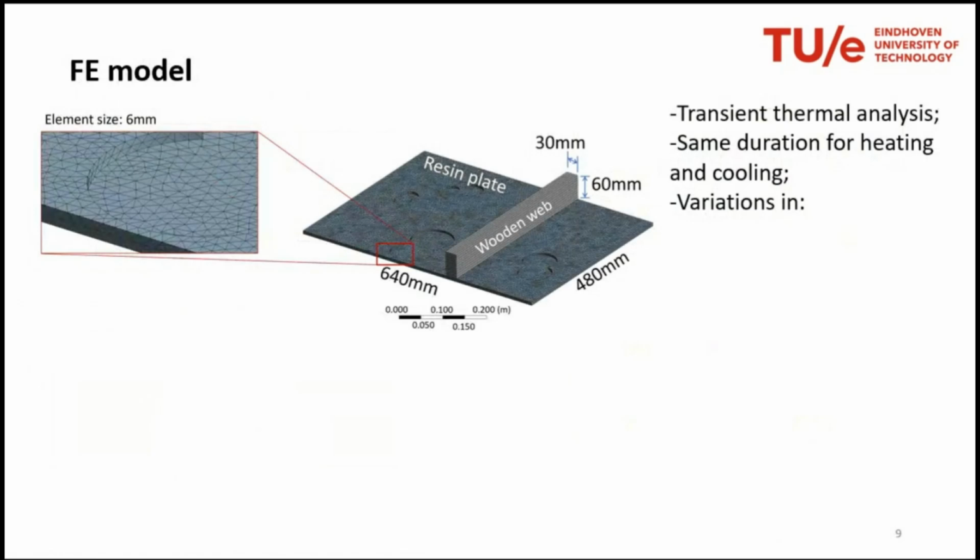Within this model, it's just a transient thermal analysis essentially mimicking the step heating thermography experiment, with different defects of different depth, which are randomized. So in each and every simulation, you will find a different configuration of defects. And there are also some distractors. That was something that was missing in our initial experimental dataset.